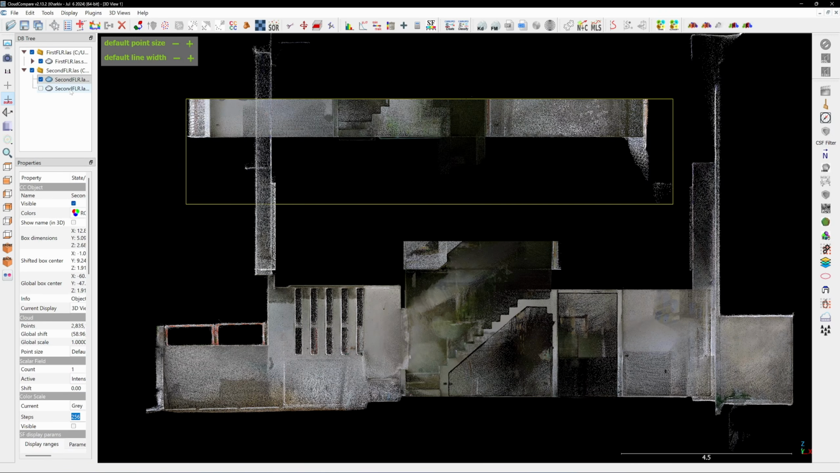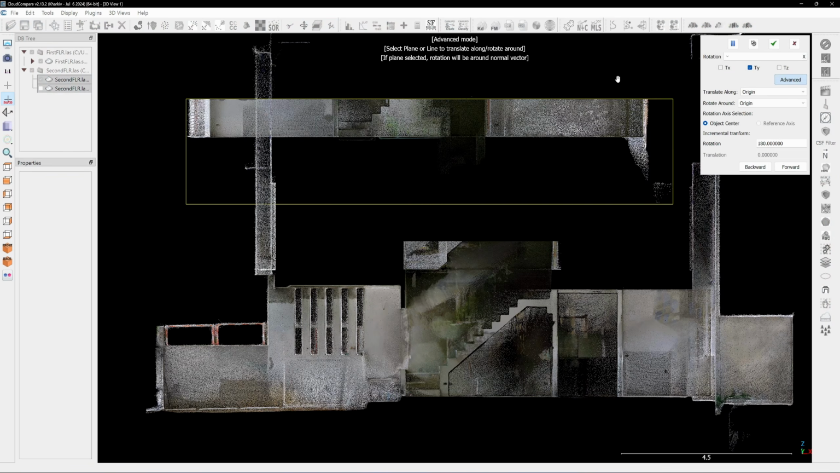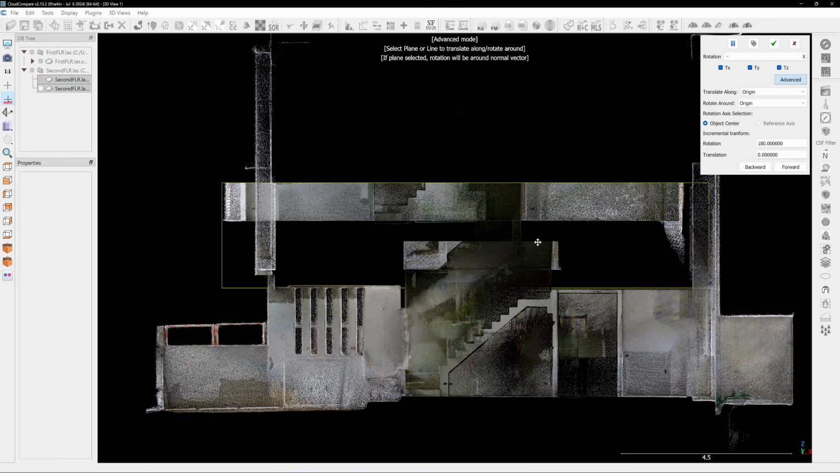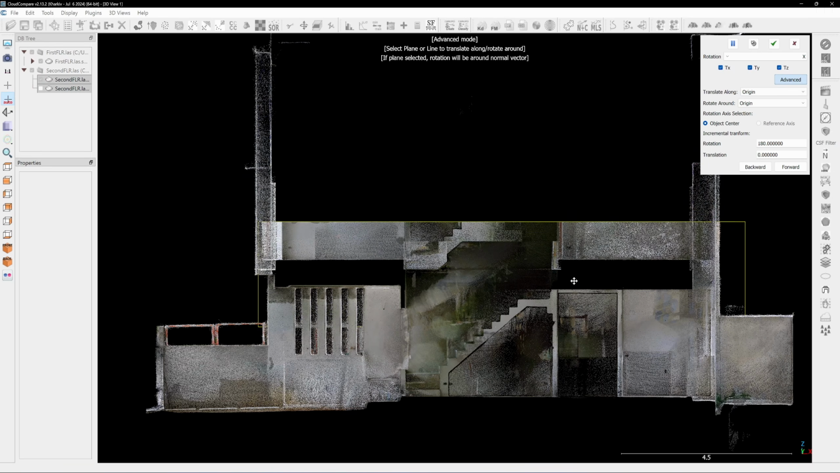Instead, I will use the Translate tool, holding Control key. I will select both segments while the upper part's visibility is toggled off. Then I will right-click to translate the scan data and align the floor level so it matches the first scan.